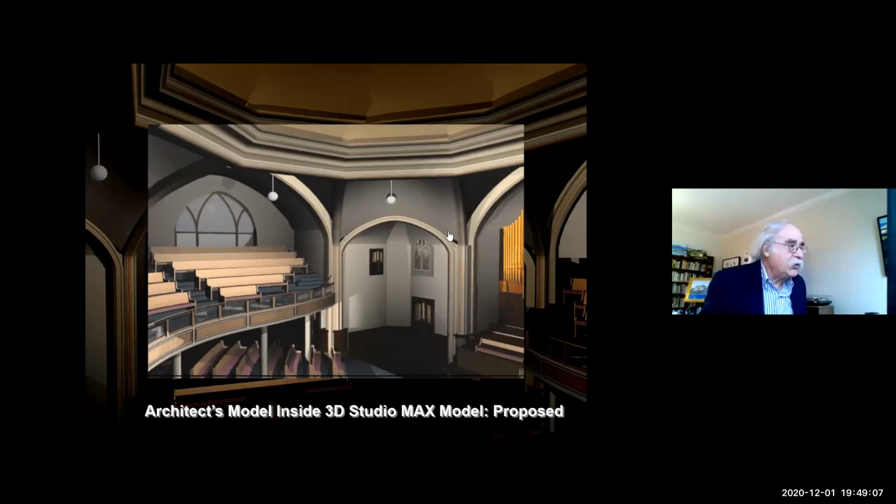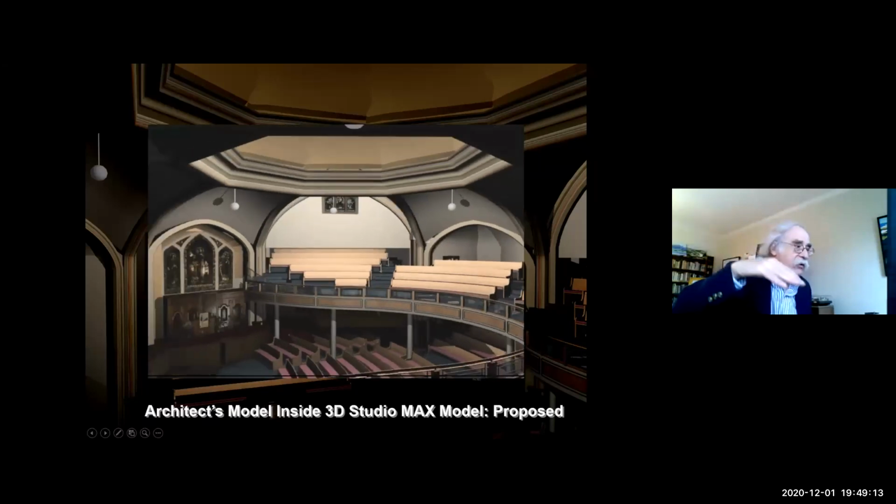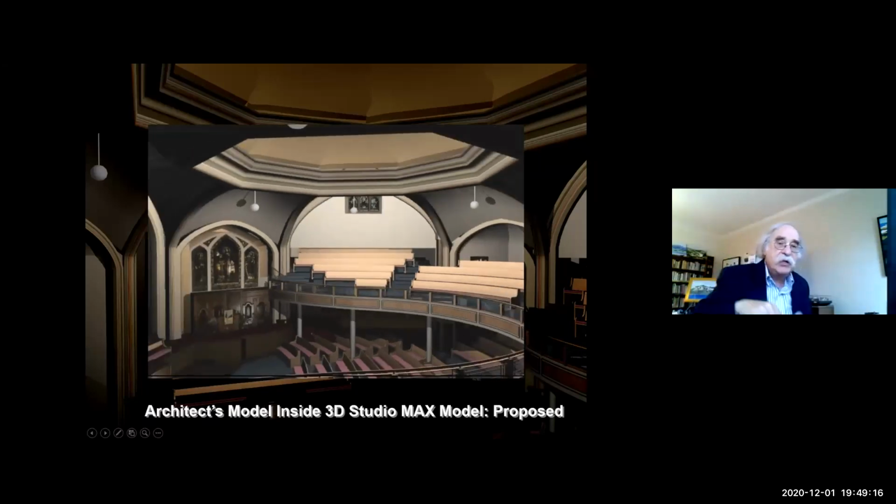One of the reasons we did this was to test the sight lines, to make sure that the sight lines to the front of the building, to the pulpit, were good.